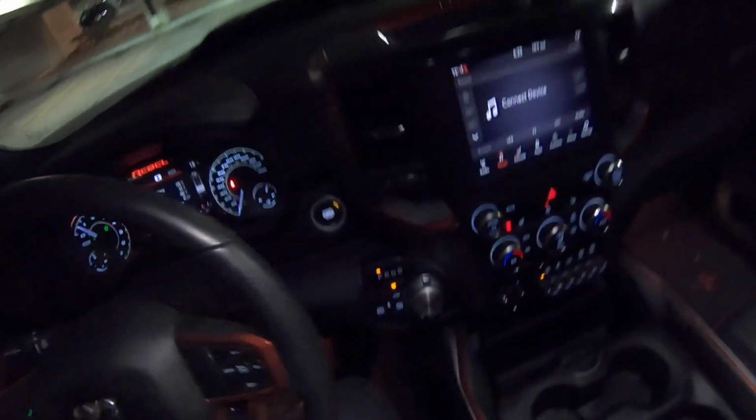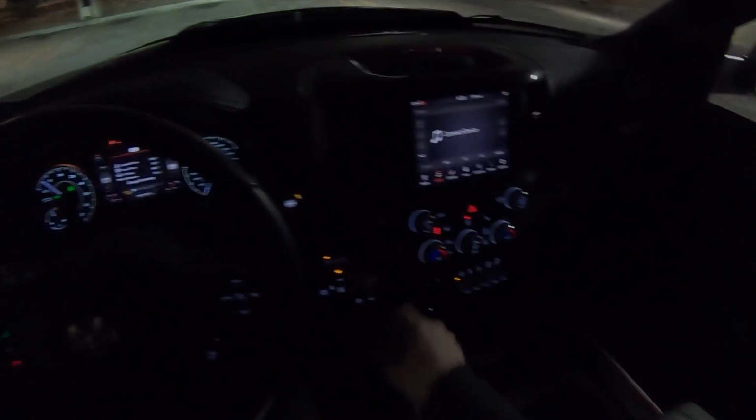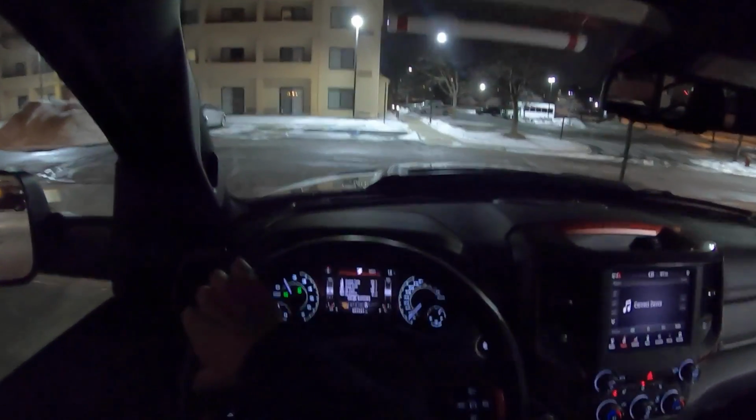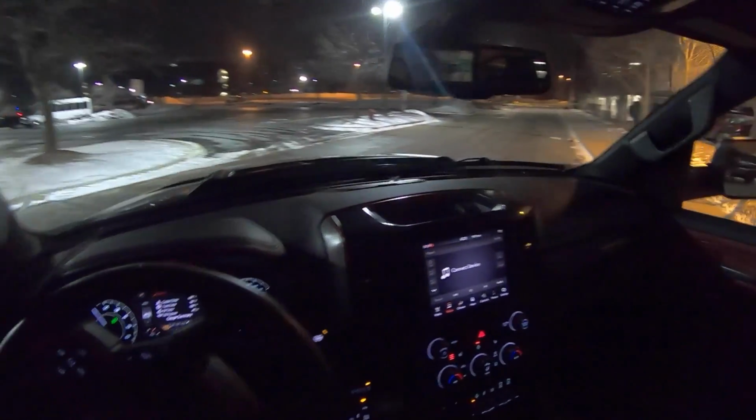Otherwise, I do really like how this Ram is spec'd. It's simple, it gets to the point. I love the way this thing looks. It's so aggressive. The tires look awesome.